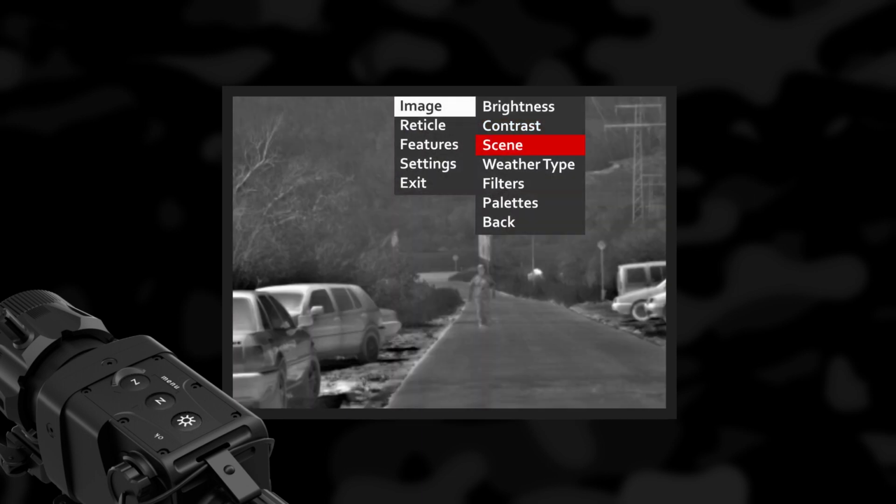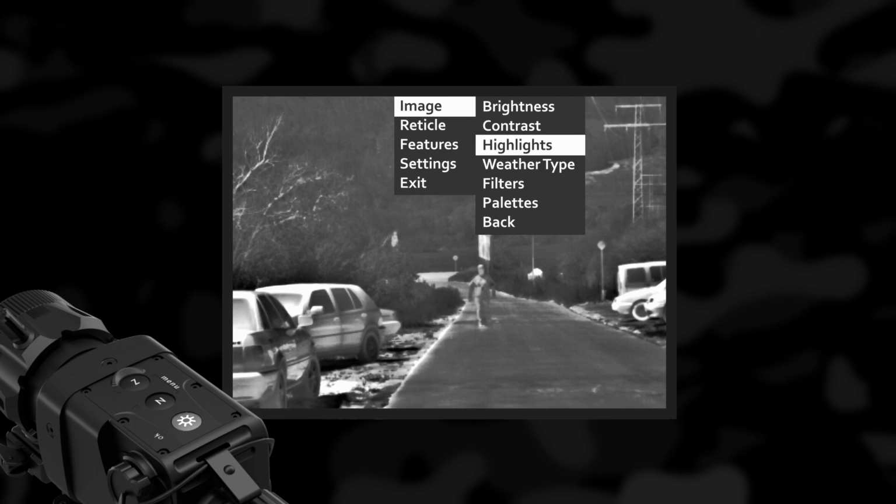Scene. The scene menu allows regulation of the image contrast according to the observed scene. Highlight option. Boosts the signal input for optimal detection and recognition of high contrast objects. Panorama option. Regulates the signal input for optimal details when observing landscapes with variable objects.